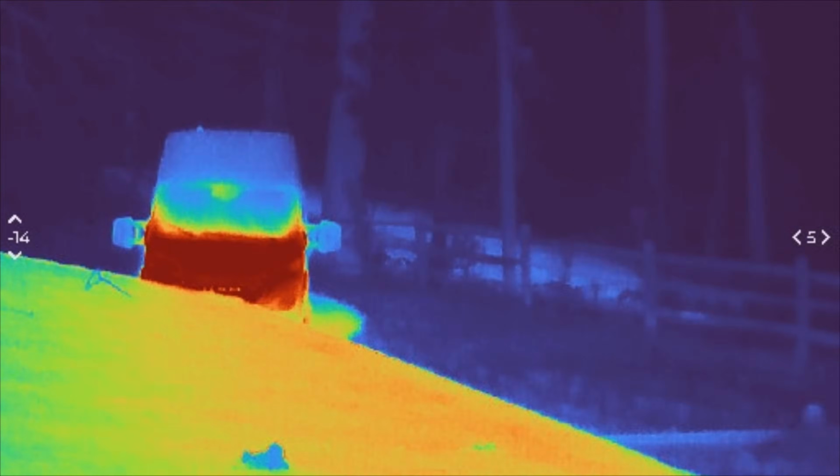Move to black hot. See the roads look glowing rainbow. Target mode, sweet. You can spot all kinds of stuff. Chickens are glowing real good. But quite honestly, I think sepia is the most useful for me.